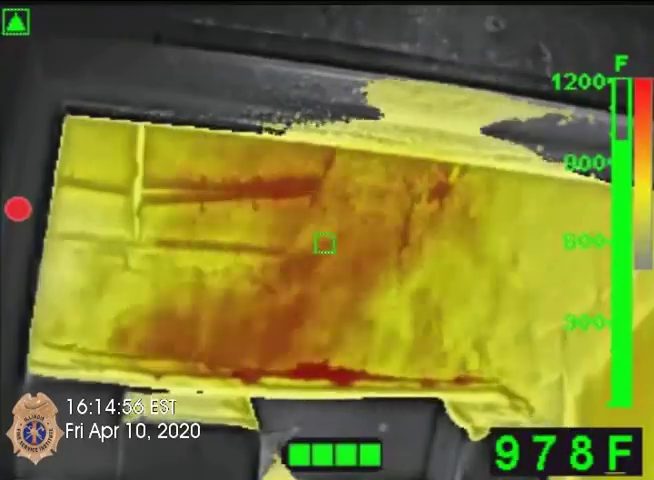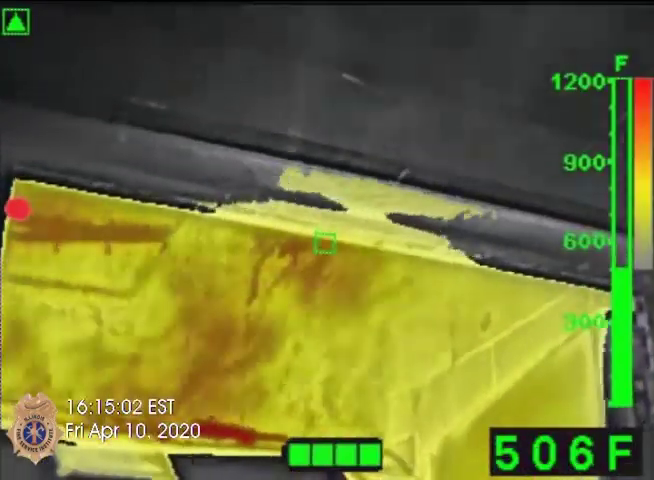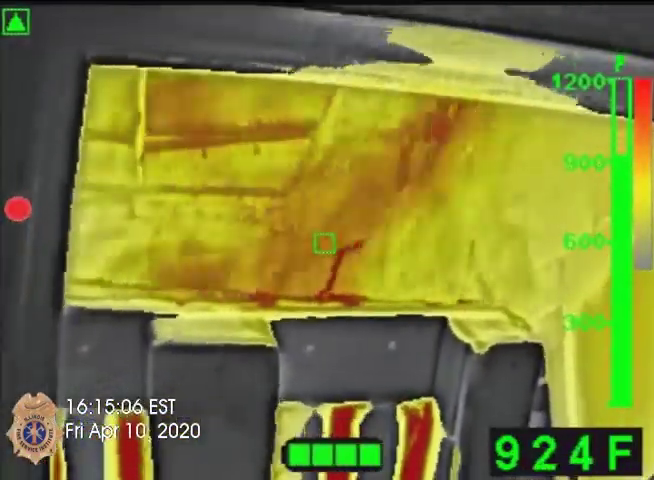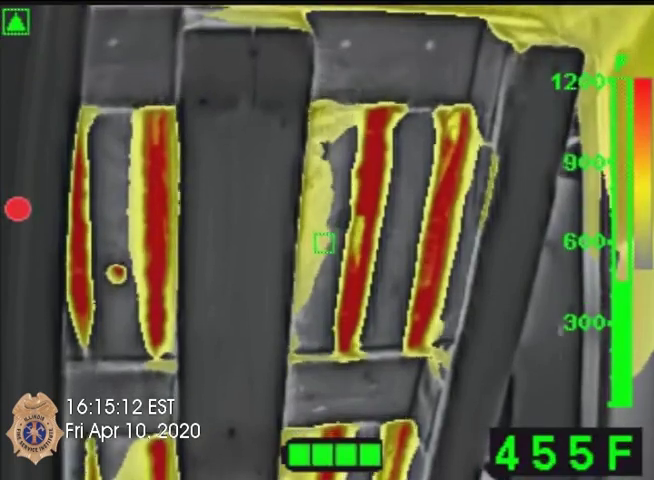While viewing the footage from the thermal imaging camera, you will see that temperatures are reading at 905 on the camera, and the colors are oranges and reds. This is near flashover temperatures for a room. This is not a room we should be searching or going into until we can cool it off.